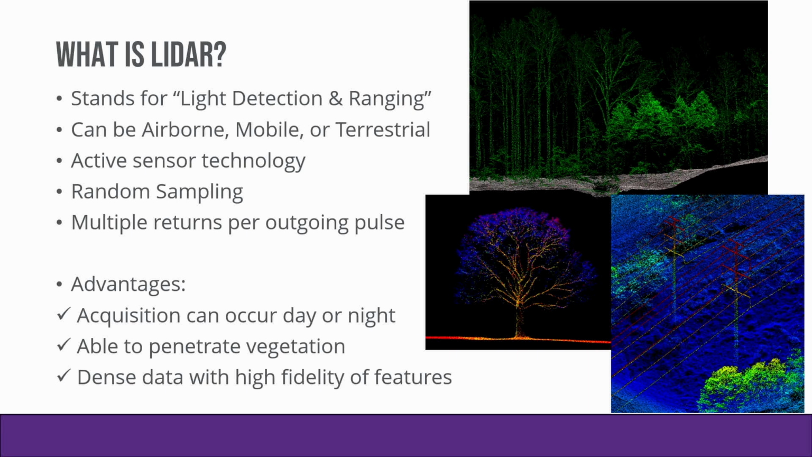And then lastly, the main advantage to LiDAR, with most systems nowadays, is multiple returns per a single outgoing pulse. So when you have that laser pulse that leaves the scanner, the first return may come from the top of the tree. If there's enough energy left in that beam, it'll continue on. It might hit a branch, the trunk, and then the ground. So you're getting those 4 discrete returns from one single outgoing pulse.